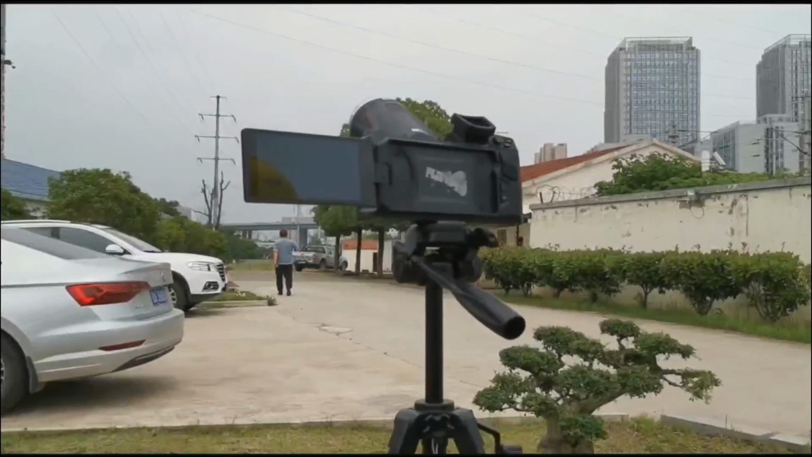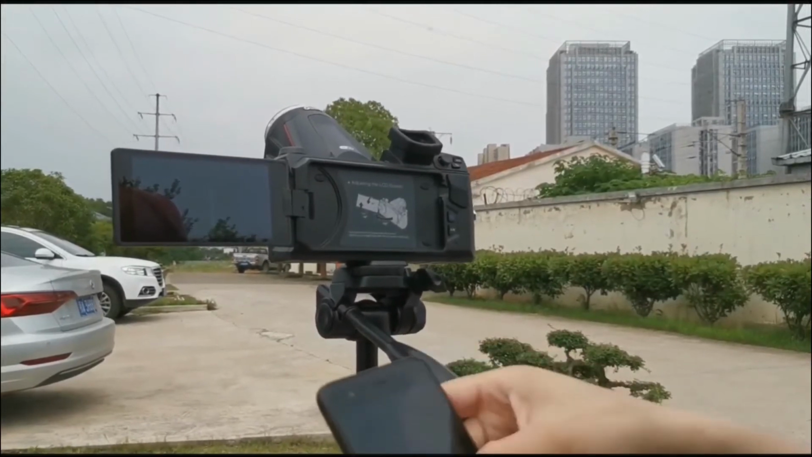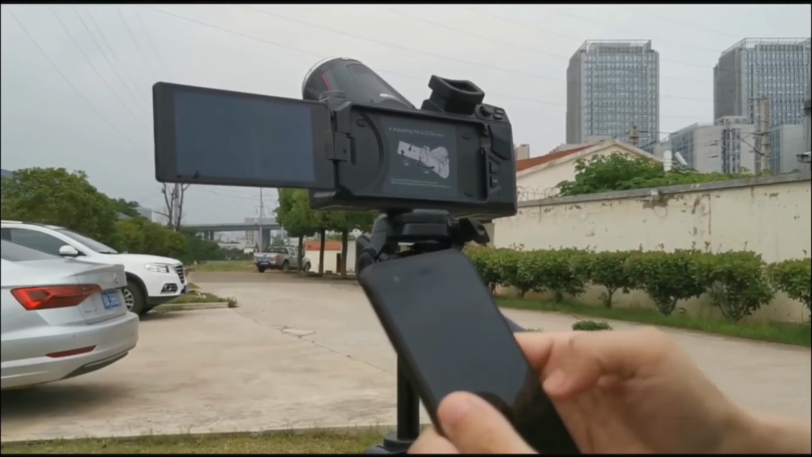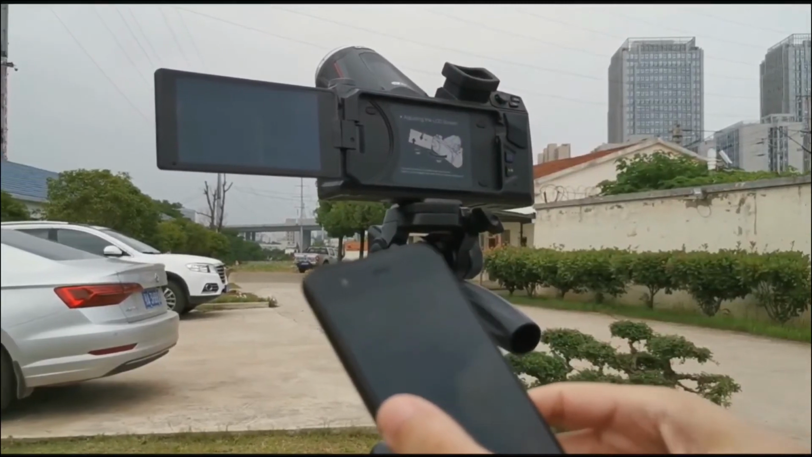那你就把这个功能演示一下。We already opened the Wi-Fi on the camera, so now we need to open the Wi-Fi on the smartphone. Okay, you can see we already connect with the camera. Now we need to open the app.